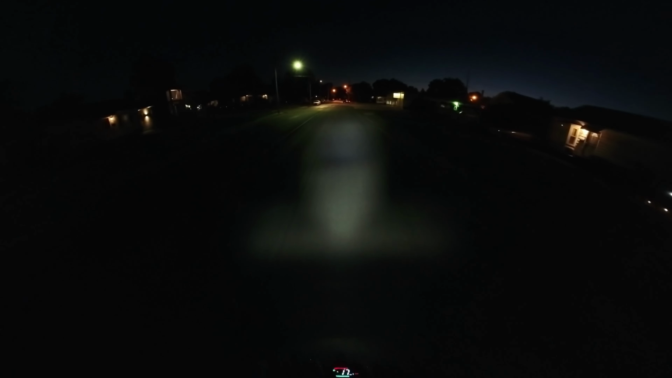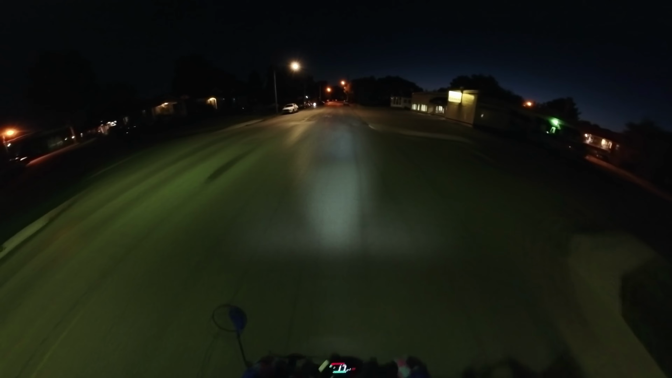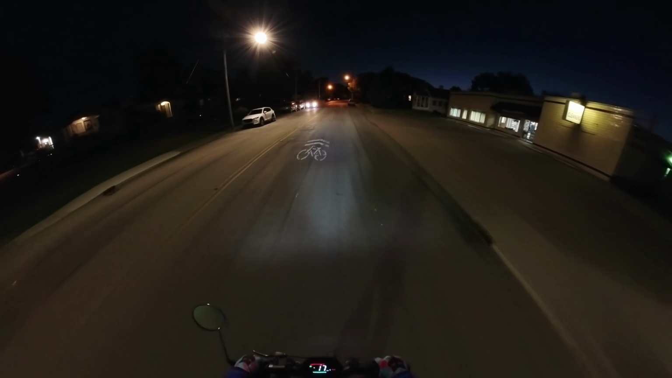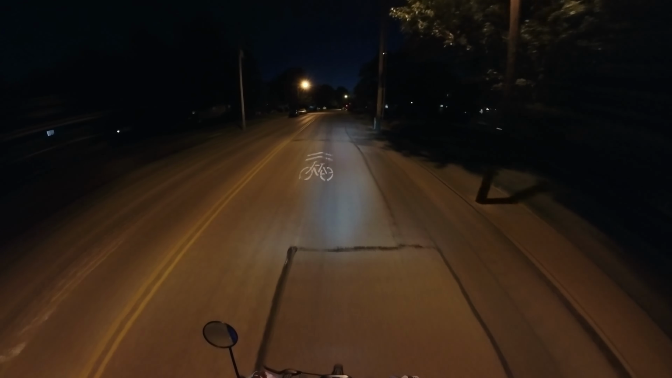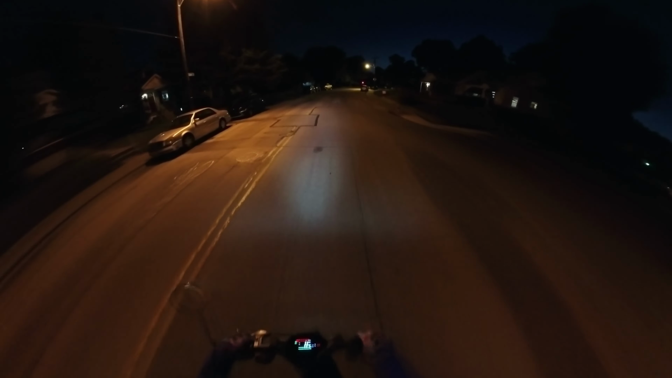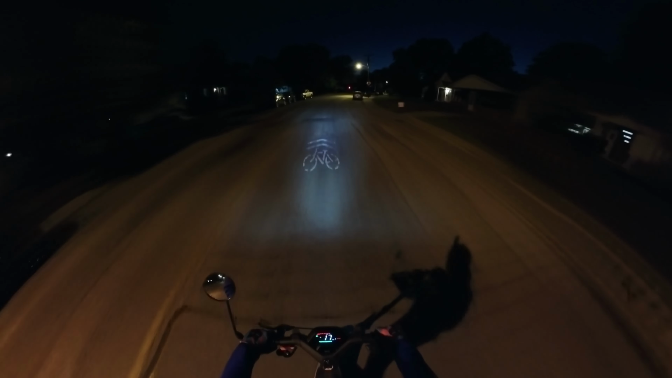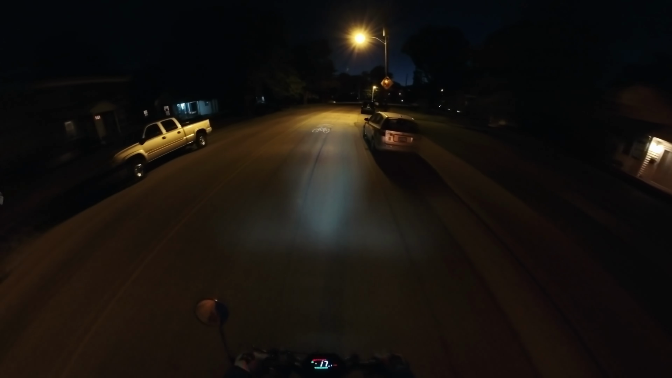Sometimes if it's dark you can see headlights appear on the street, knowing a car is approaching from behind, but you have no idea how close they're going to be or what they're actually doing. So having this rear view mirror is very nice, because it allows me to see what's going on behind me and react accordingly.